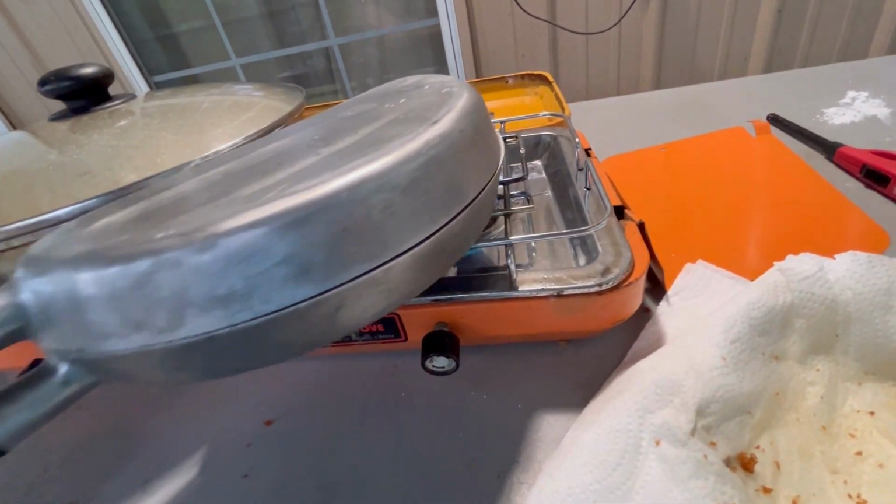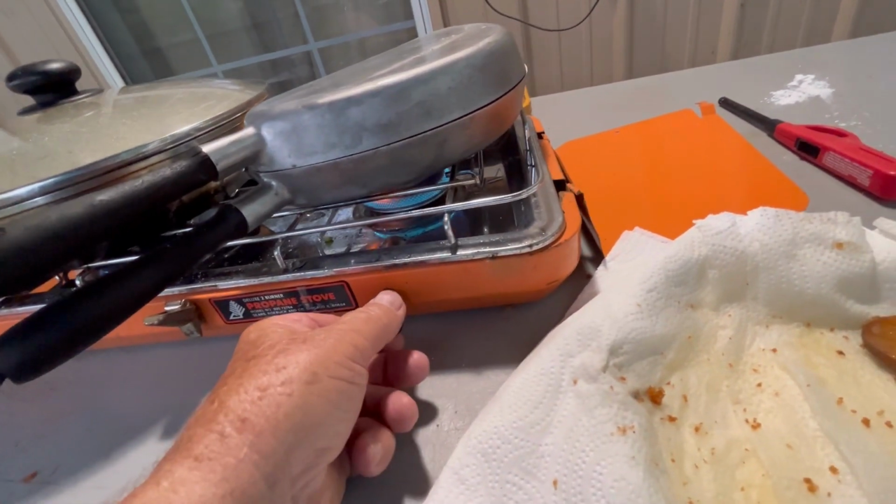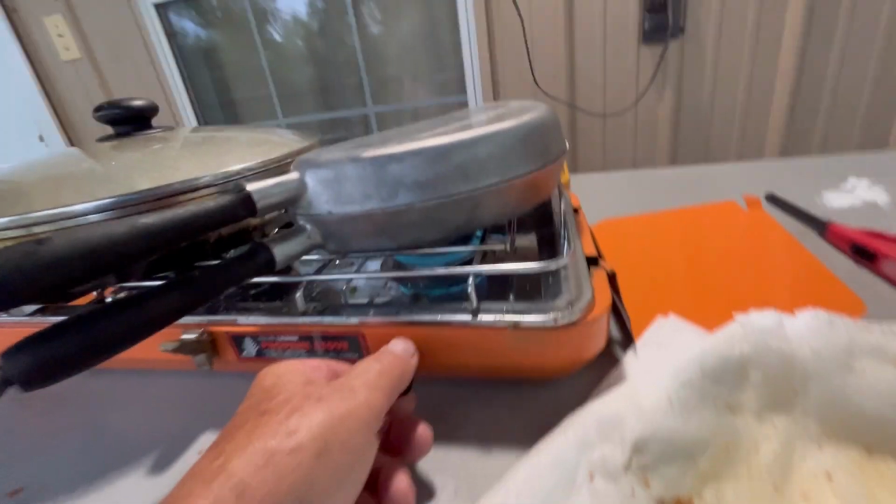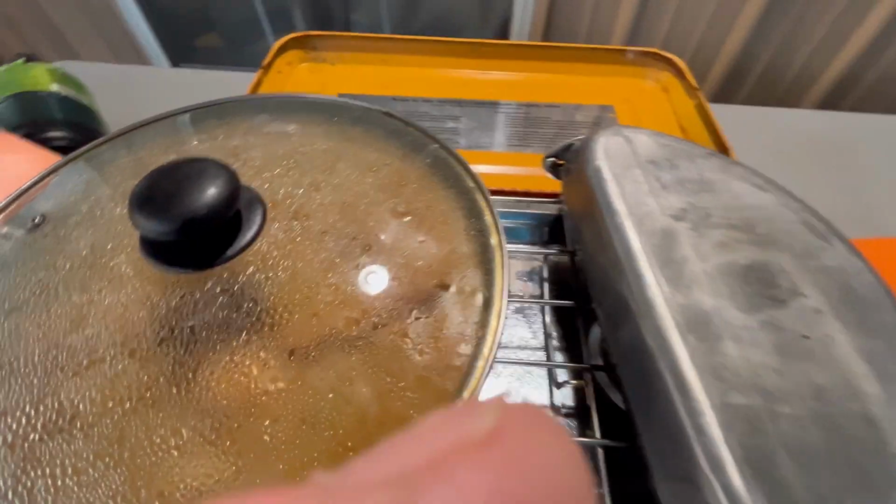You can make these things in the boat. You can make them in the duck blind. You can make them just about wherever you want to make them. Just make sure you keep that fire kind of low so you don't burn them. All right, we'll check them out.